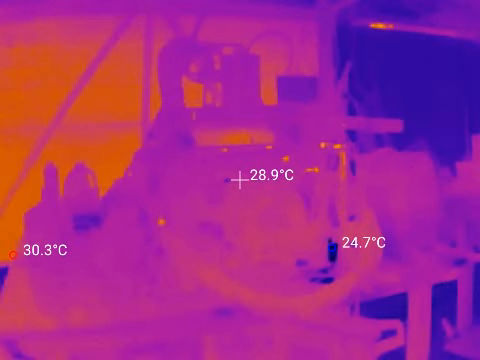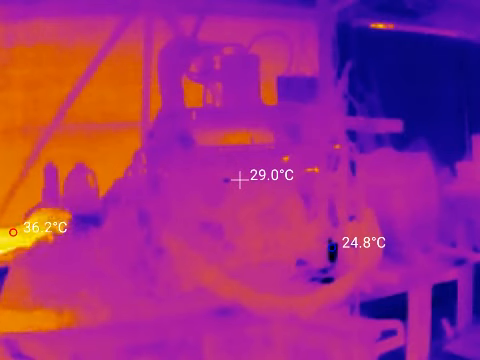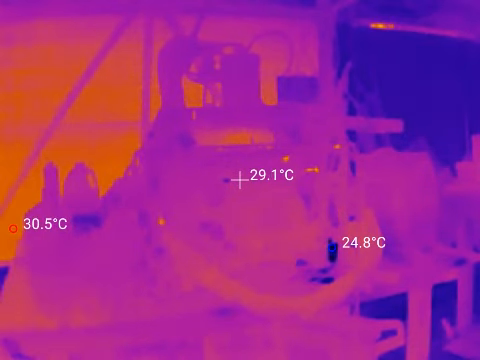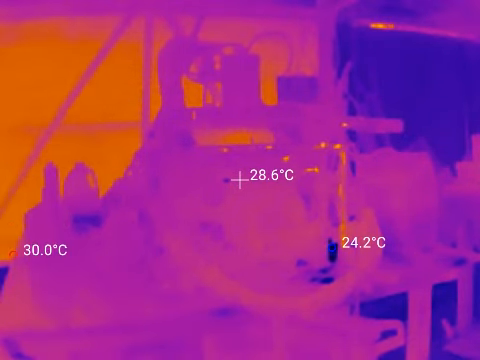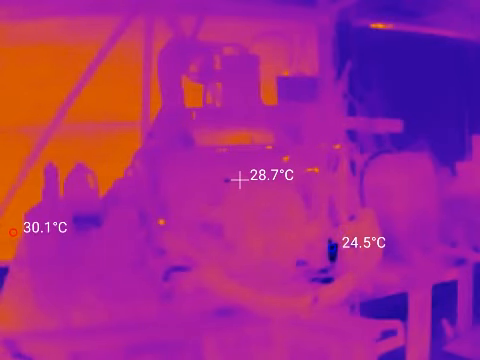Okay, so I got a thermal camera for Christmas. It's a little InfiniRay P2 Pro. It's got a 256 by 192 pixel thermal sensor in it. And so this is the recording of my chiller system that I use for my freeze dryer powering up.